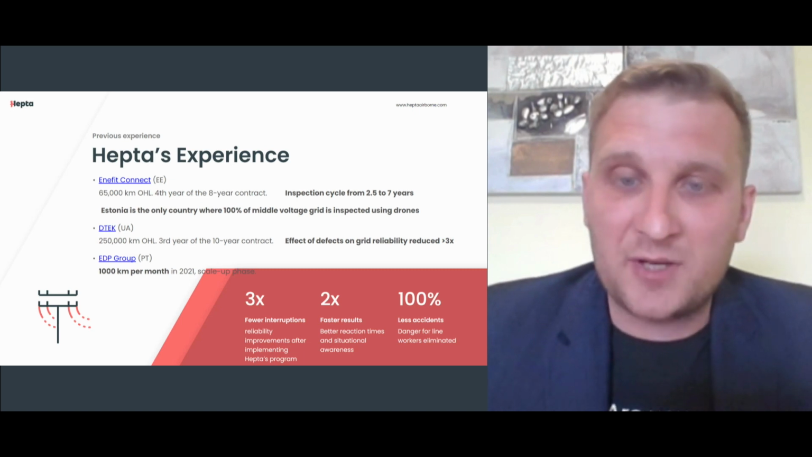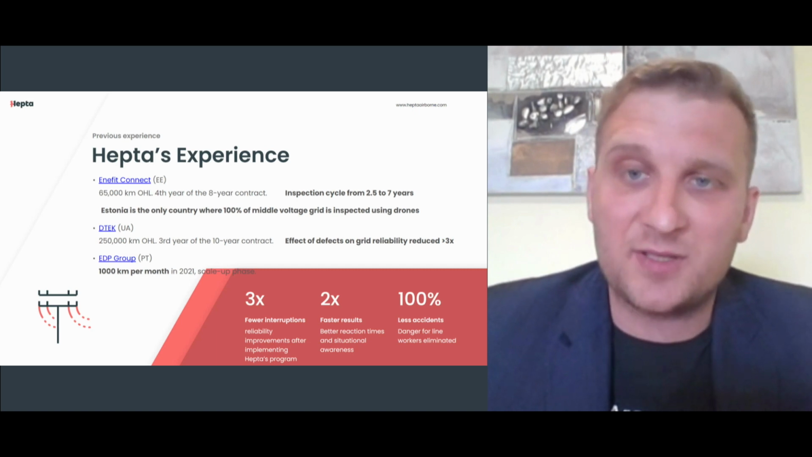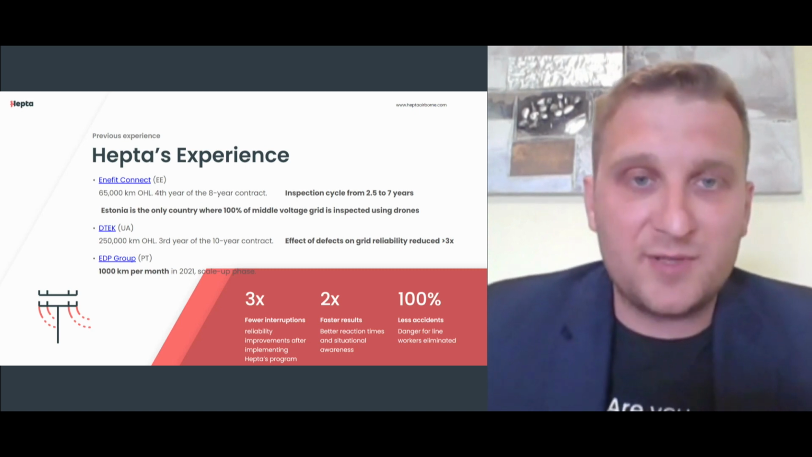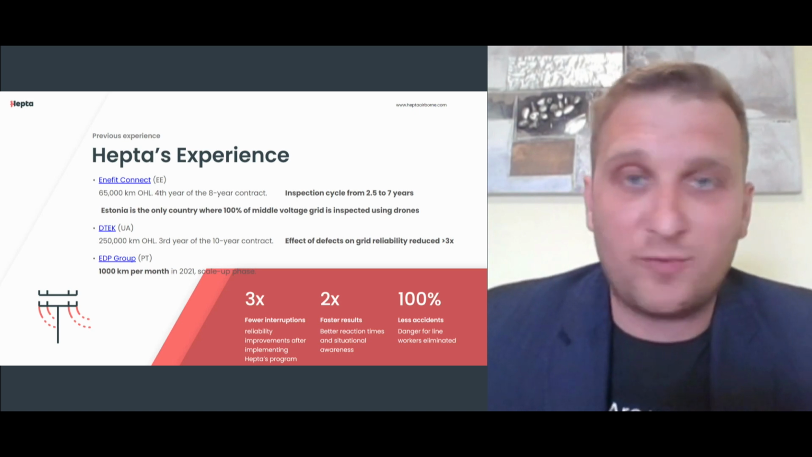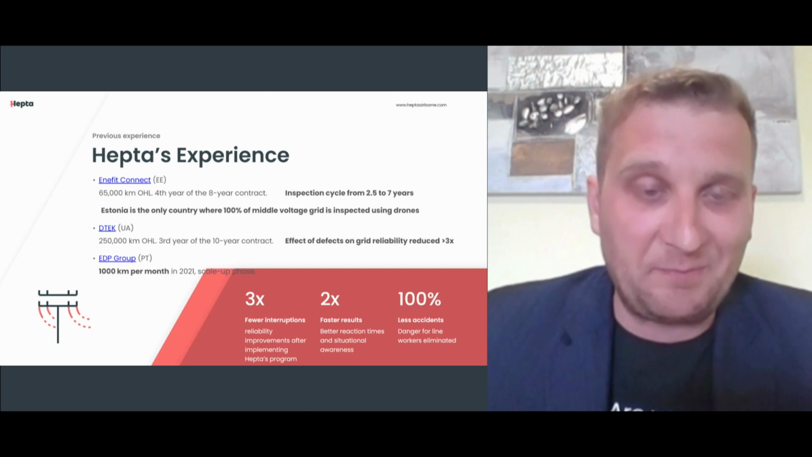And this approach actually enabled us to reduce the inspection cycle from 2.5 to 7 years for the customer, which means that instead of going every 2.5 years to inspect the lines, we can do it now in 7. How? This is based on our accurate analysis and prediction models. And so far, the customer is very happy, and we're also happy to present our success story.